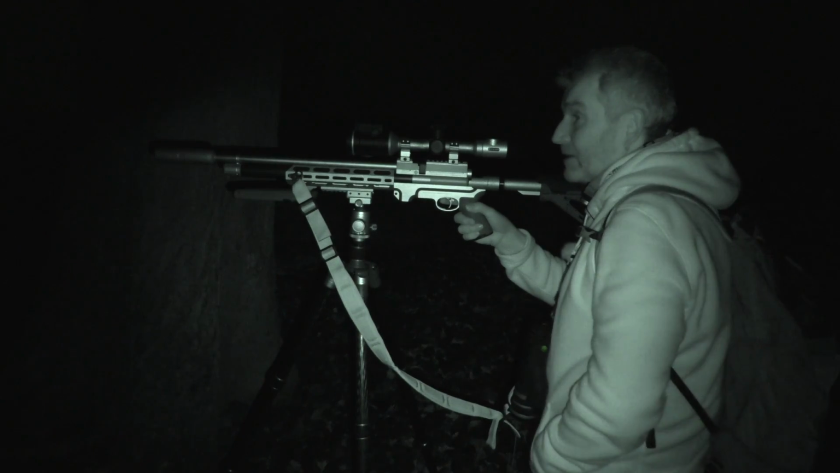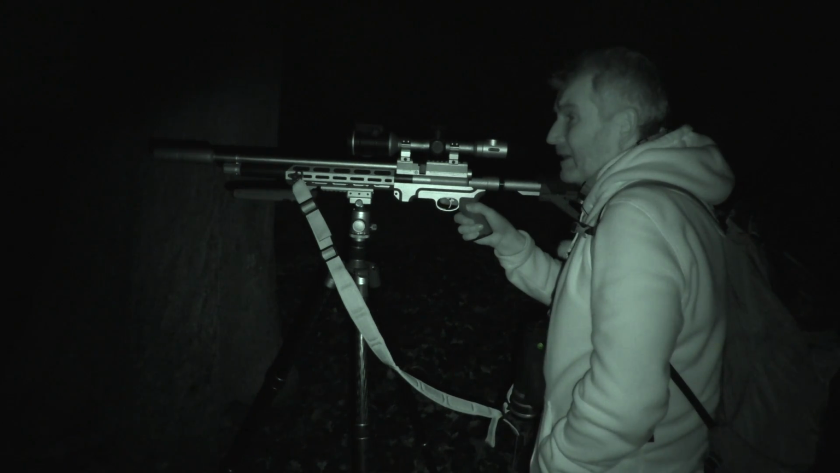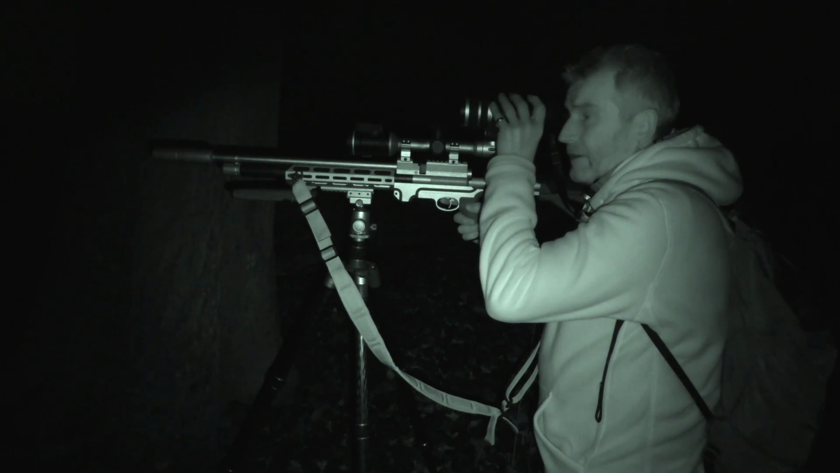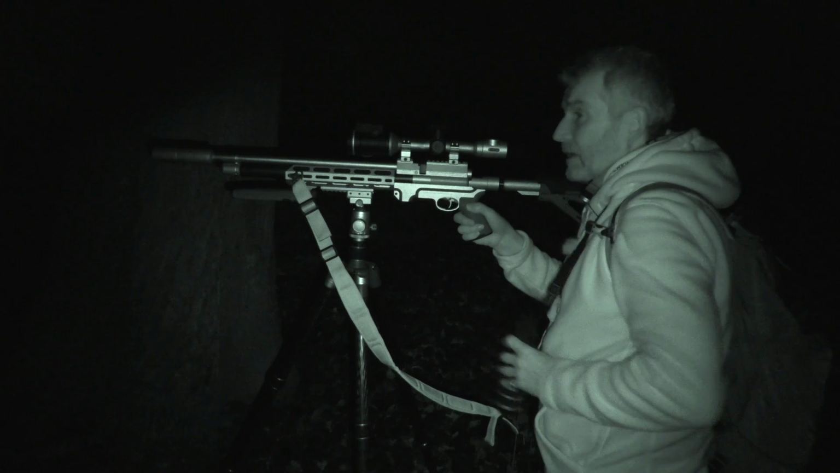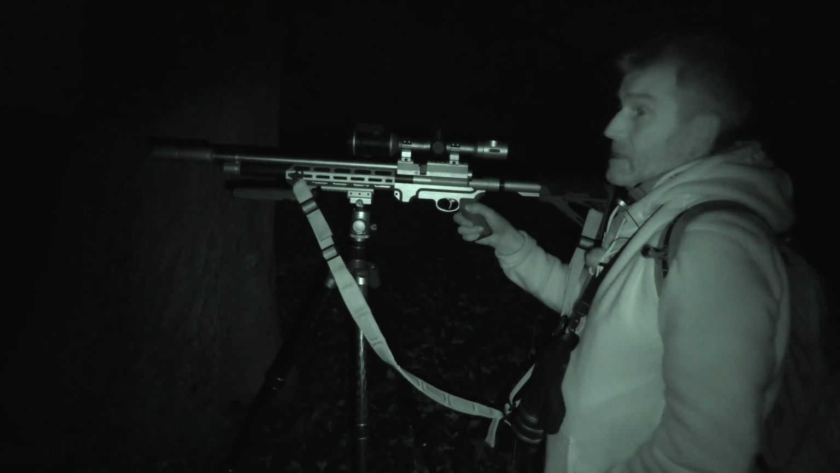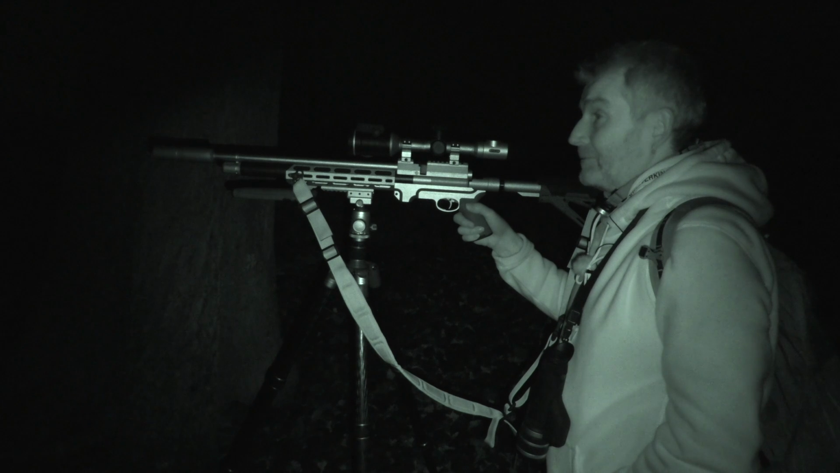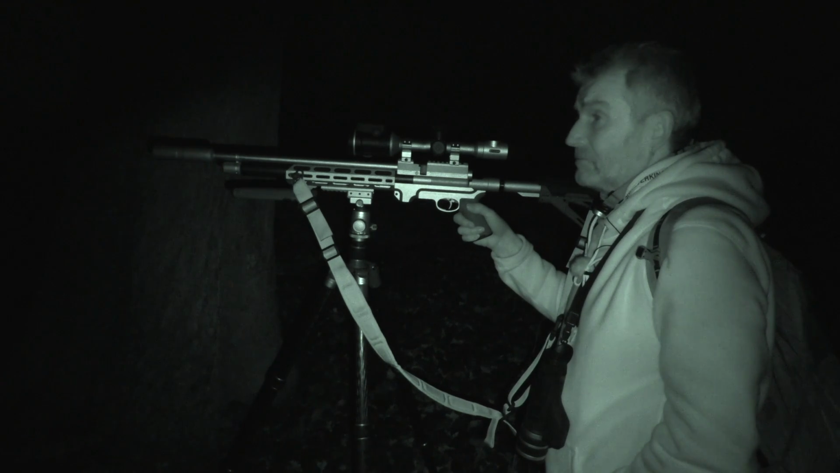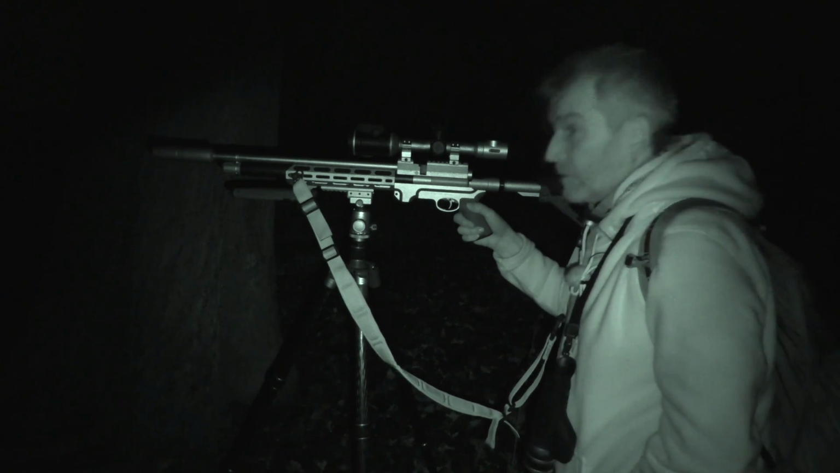Yet again, a nice shot. It's just dropped it. It's rolled about, a few more kicks on this one. It's just come slightly left, but we're all right with that. That's fine by me. Just need to go and pick him up. That is number 8, I think. I'm losing count rapidly. Yeah, I'm sure that's number 8. Not too bad, been here a couple of hours. The double figure bag is looking well in order. Another one to go and pick up.